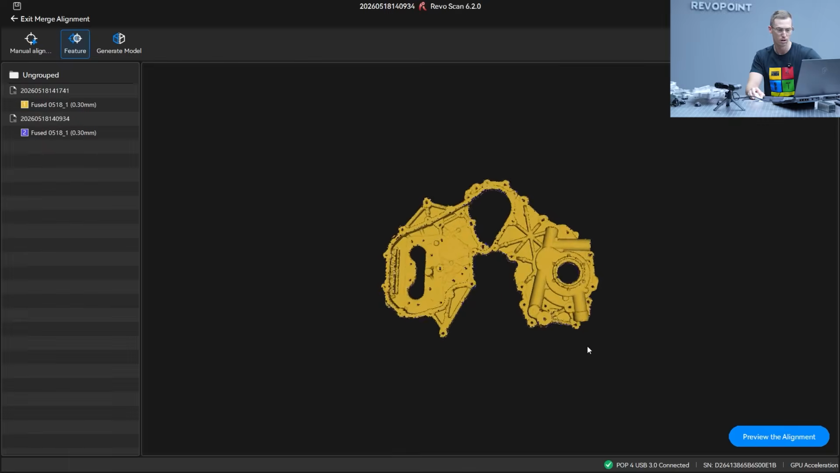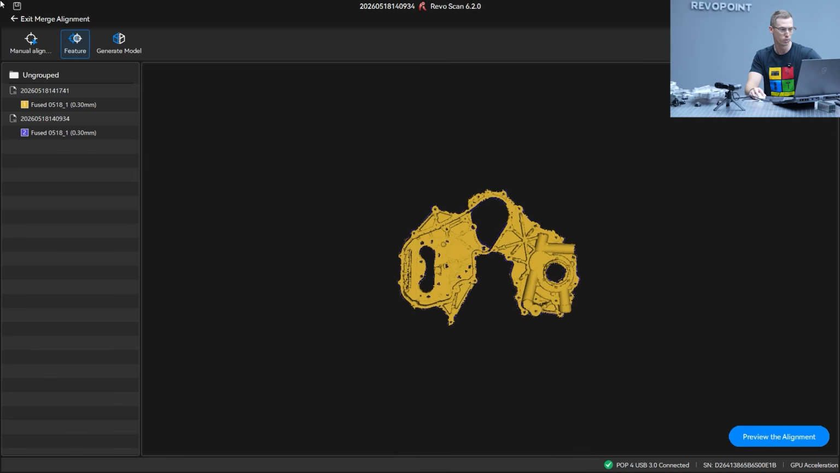Great, it did. So we don't need to worry about doing manual alignment. Just go up here and generate model. And you can see the big difference from the previous merging. It used to be the top would be up here, the bottom piece that you scanned is here, and the result would be separated on the right side. So it's all just one screen right now. Pretty nice. So generate model.